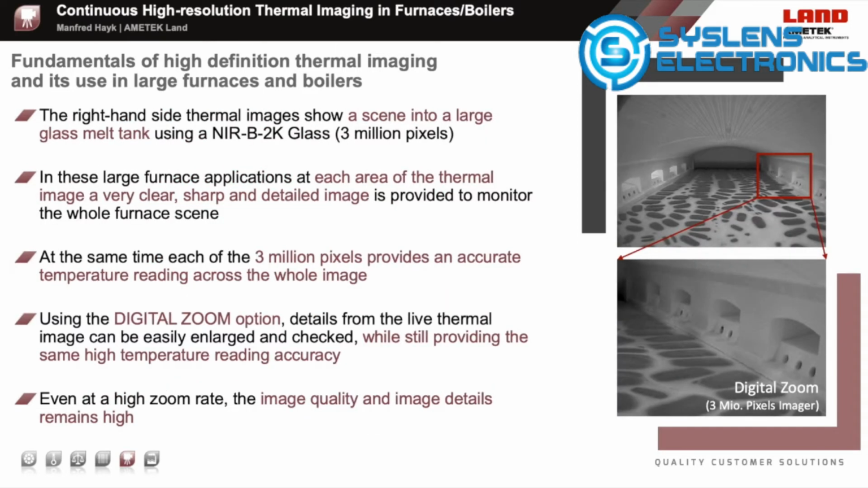Taking a deeper view into a high-definition thermal imaging camera application, like a big glass melt tank, see real images from a thermal imaging camera in this kind of application on the right-hand side. While the whole image of the Nearby 2K glass camera system used in this example is very detailed, clear and sharp, a digital zoom into the image is easily possible.